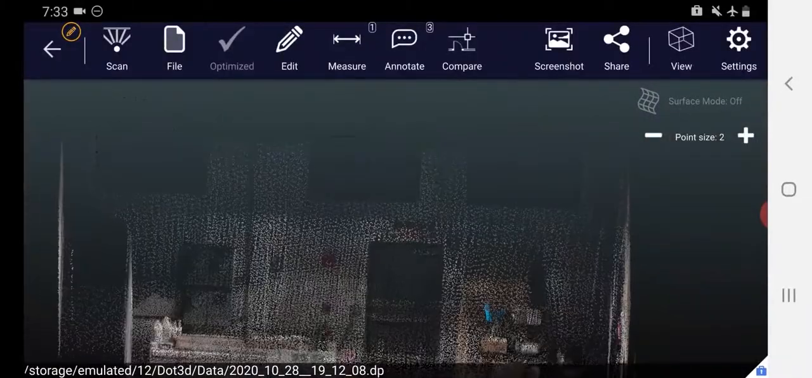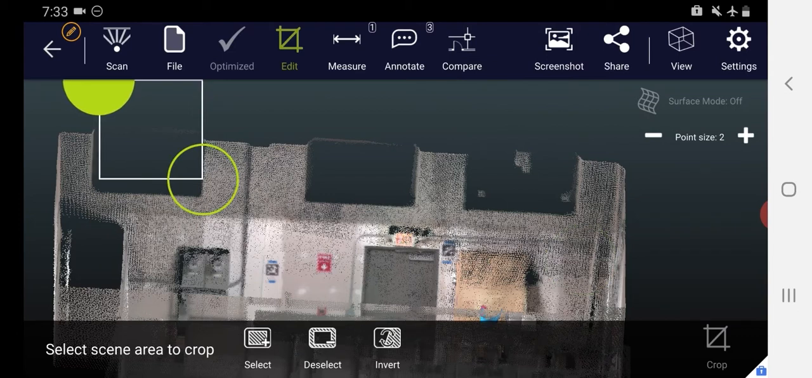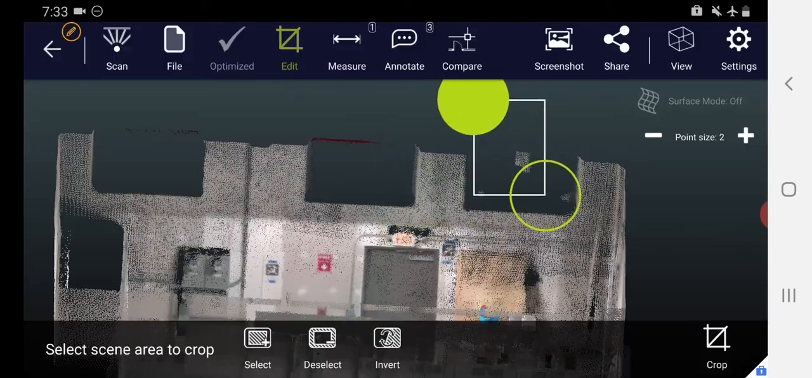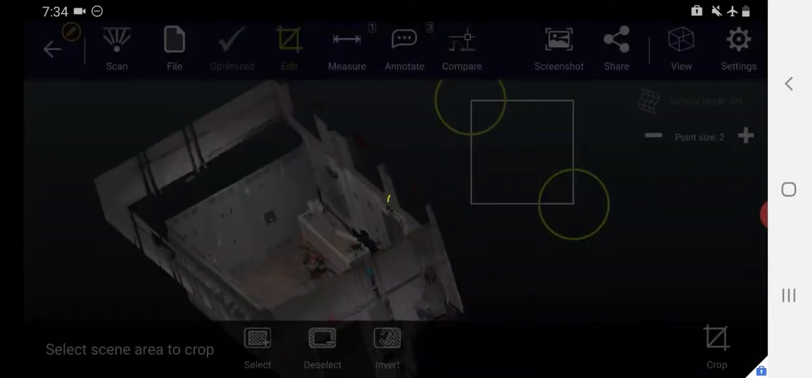It's a full multi-crop capability that you can do multiple times. So if I wanted to get rid of the top window frames here, I could do so by select, select, select, and then just again press crop.